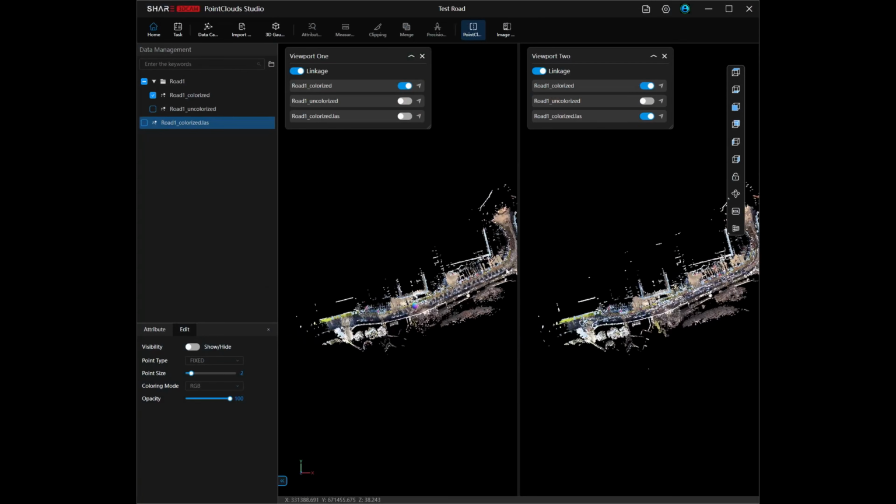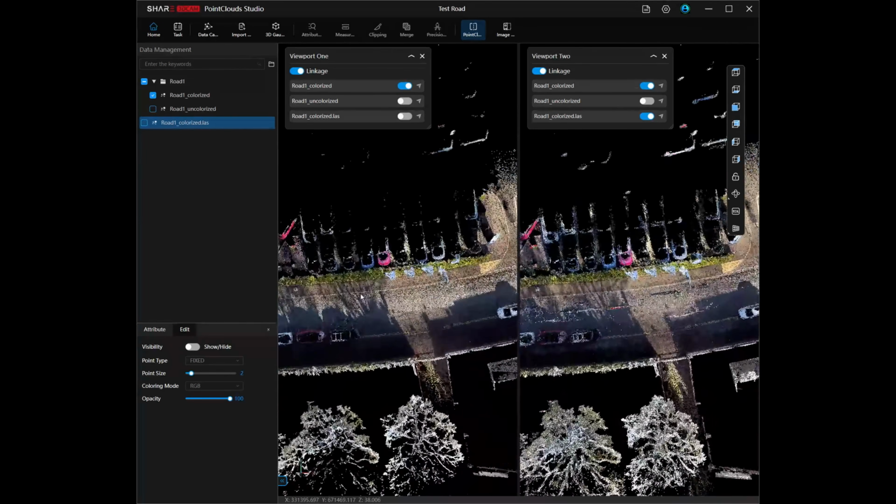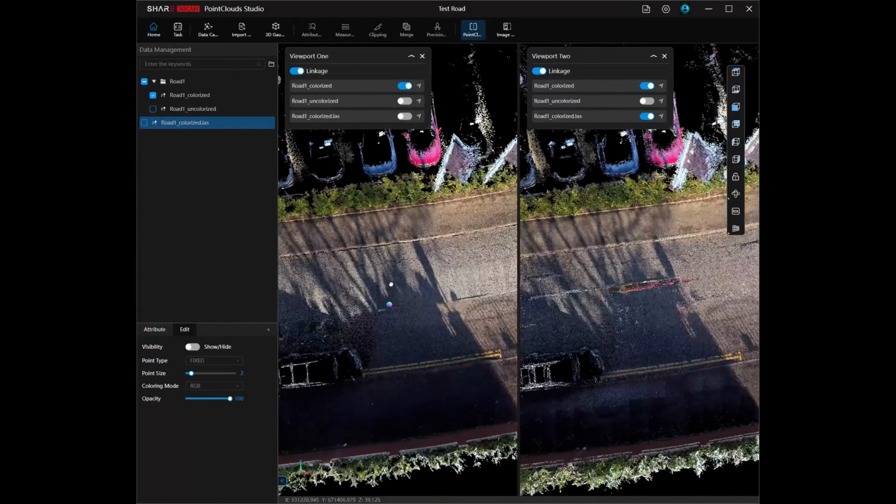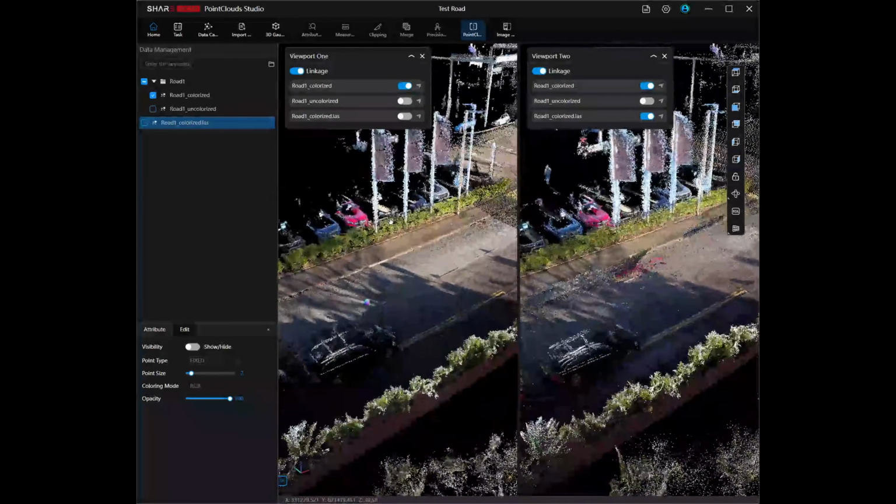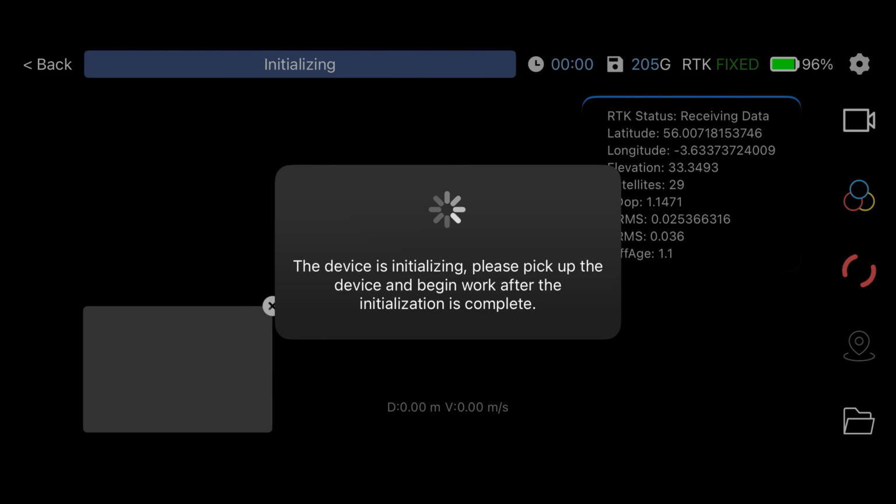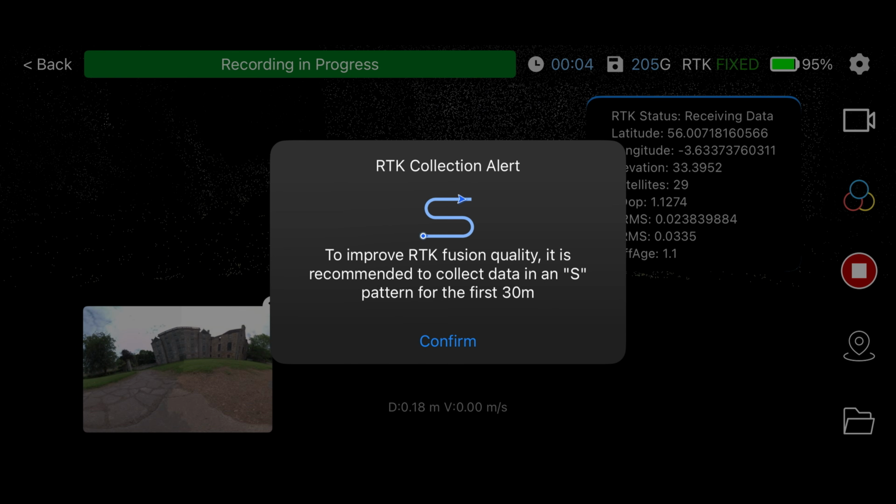So I took scans I had before the update, reprocessed them again, compared the results and tested the new features in the field. And a lot of things actually changed. I compared point cloud quality, noise levels, colorization and filtering side by side, and I also tested the new mobile app workflow, specifically the RTK changes and the new coordinate system options. So let's start where it counts most, the point cloud itself.